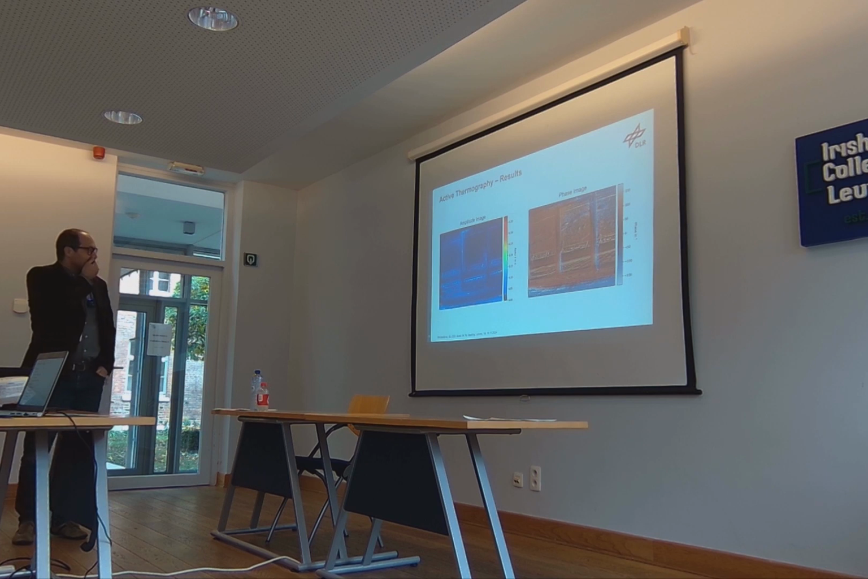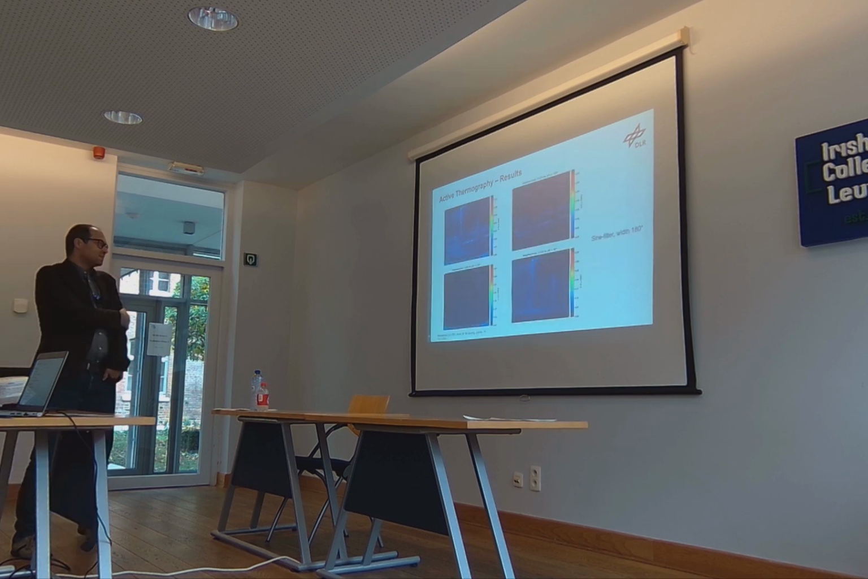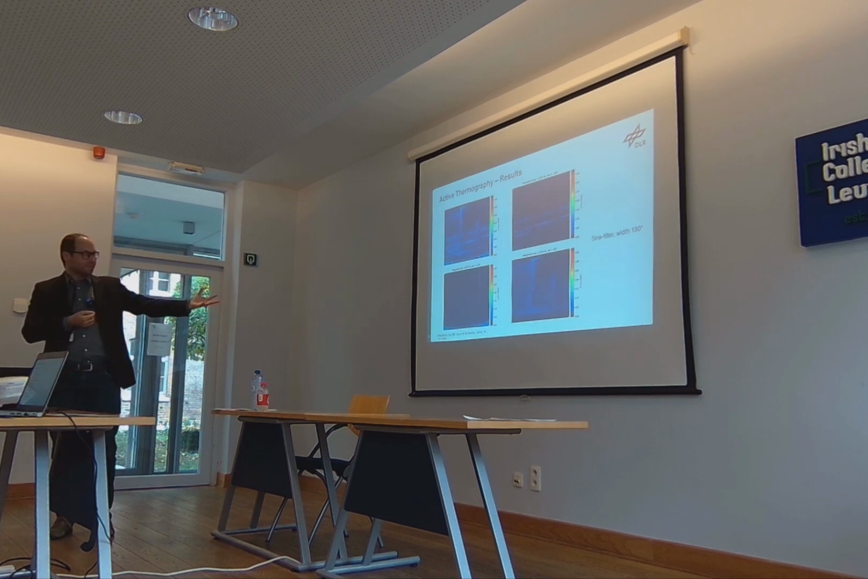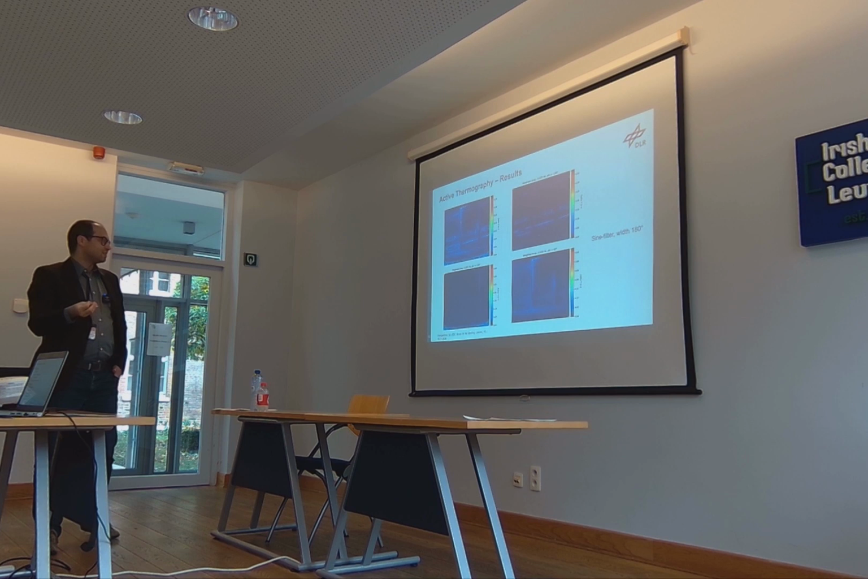So the question then was, how could we suppress these artifacts? And one of the ideas was to use phase filters, so combine the 2 images. On the upper left, you see again the amplitude image, and then we switch through the phases. And at about 60 degrees, you see the best contrast, where you really amplify the signal from the leakages and suppress all the other artifacts.